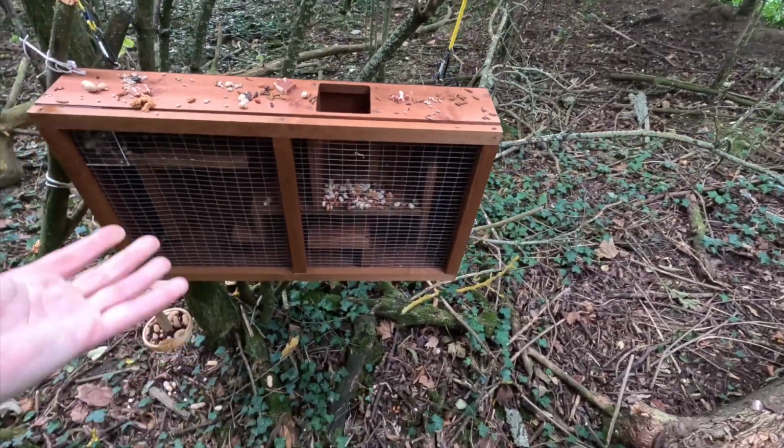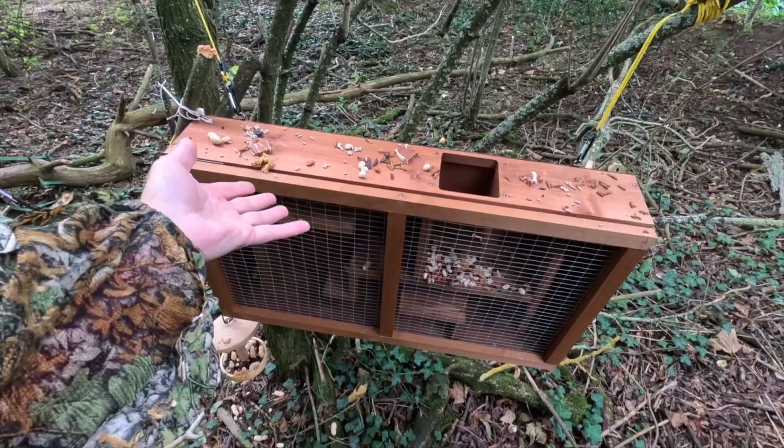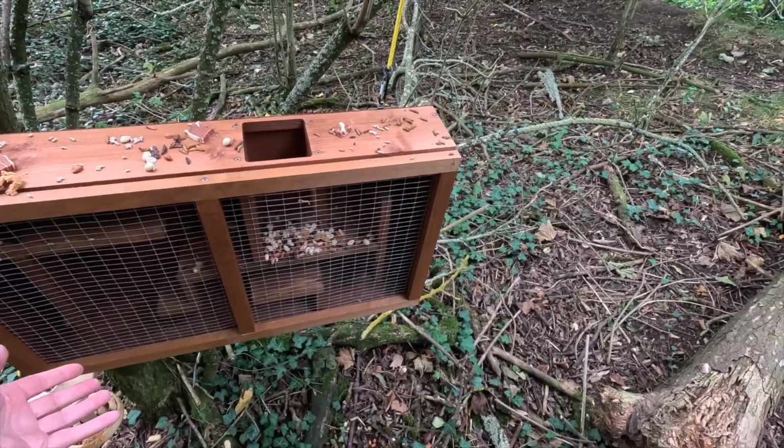If you don't know what this is, by the way, I have done a video about it, and we're hoping to get the squirrel in there. The squirrel has been knocking about today, and he will be in there very, very soon.